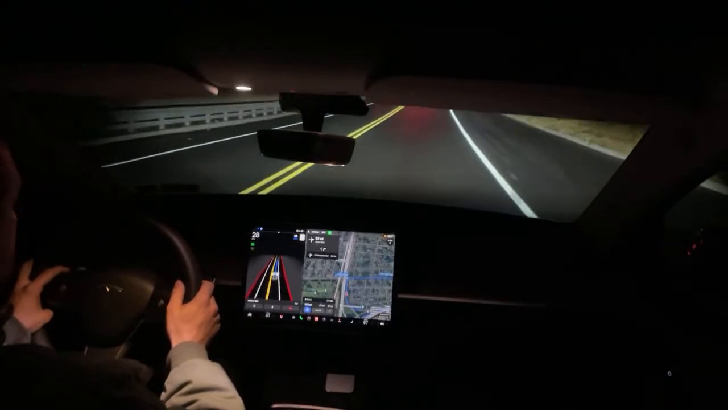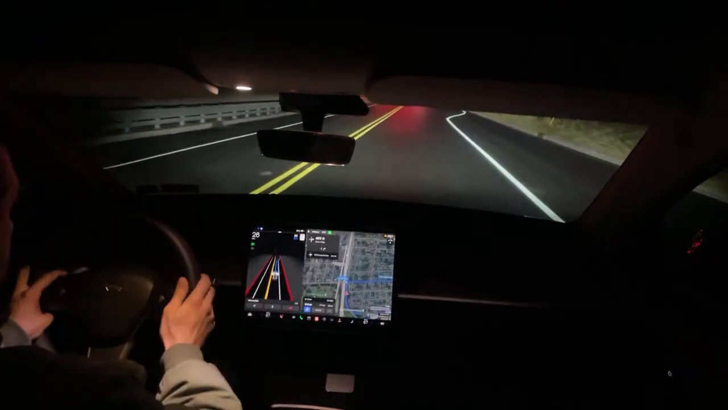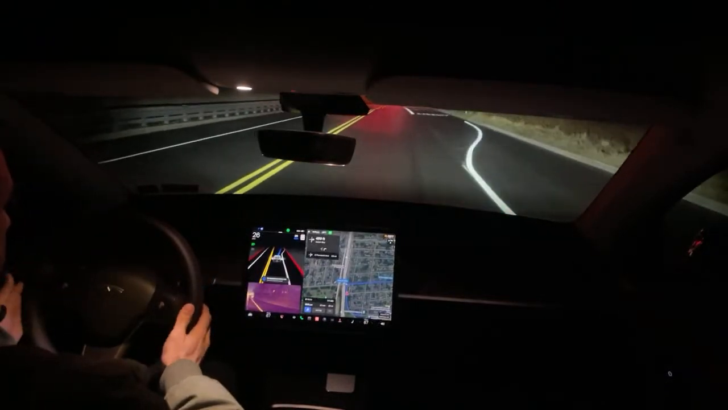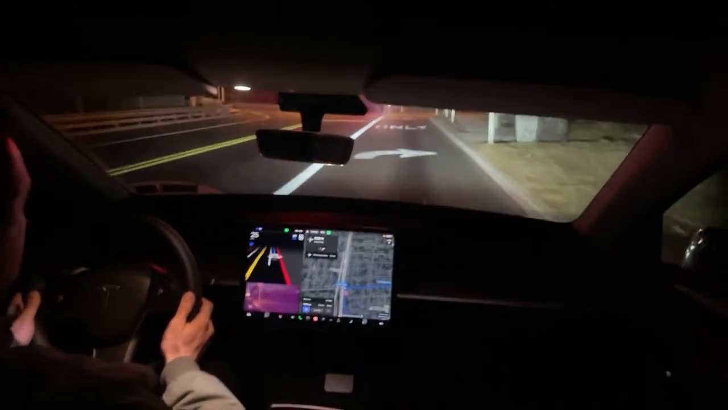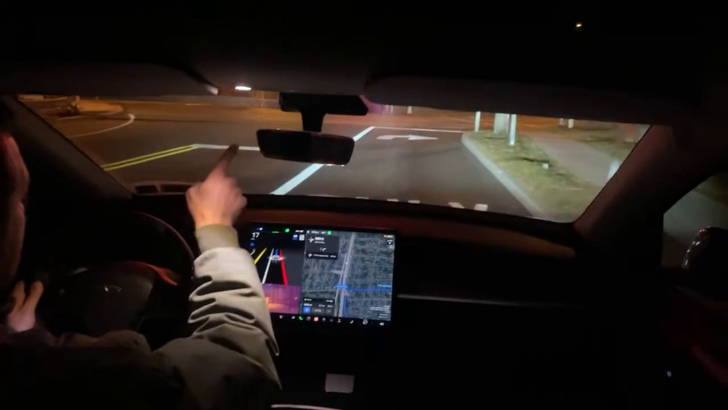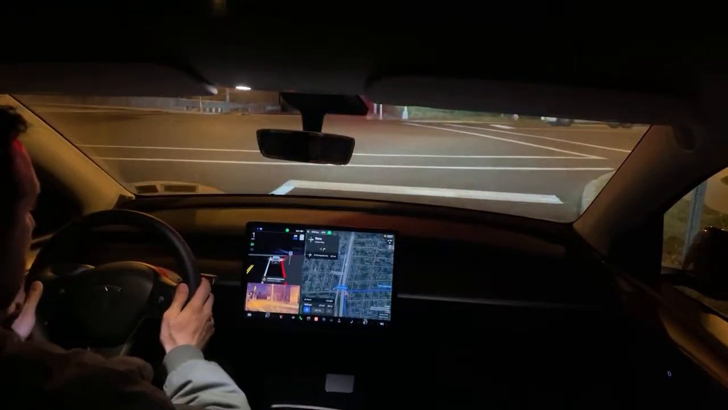All right, we're coming up here. One block away, we're making a right-hand turn. Should see the blinker comes on by itself. And it merged into the lane, no problem. Right lane must turn right. Let's see if the Tesla does it.